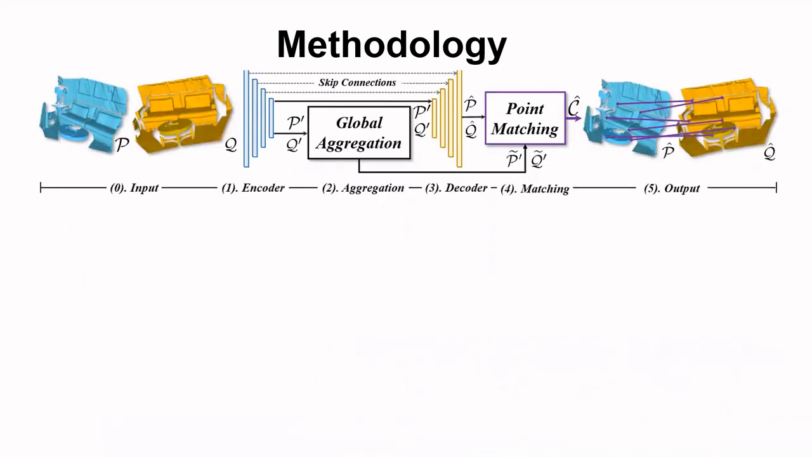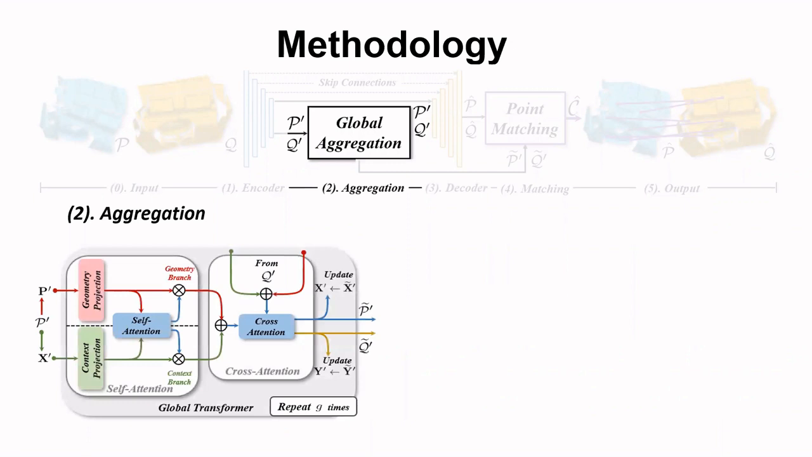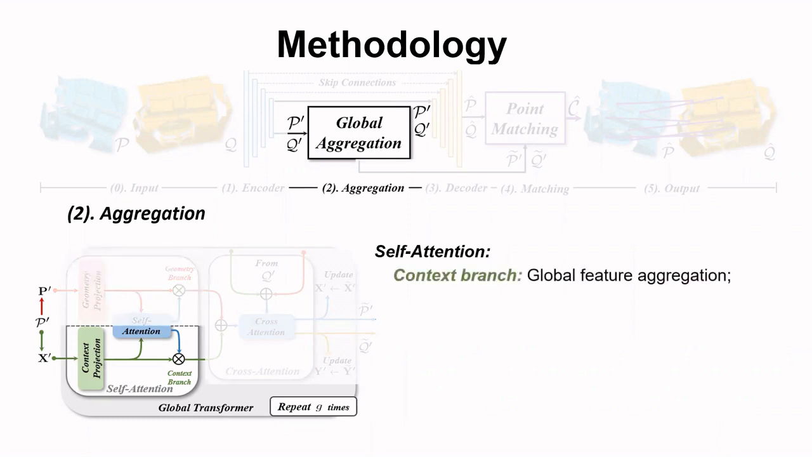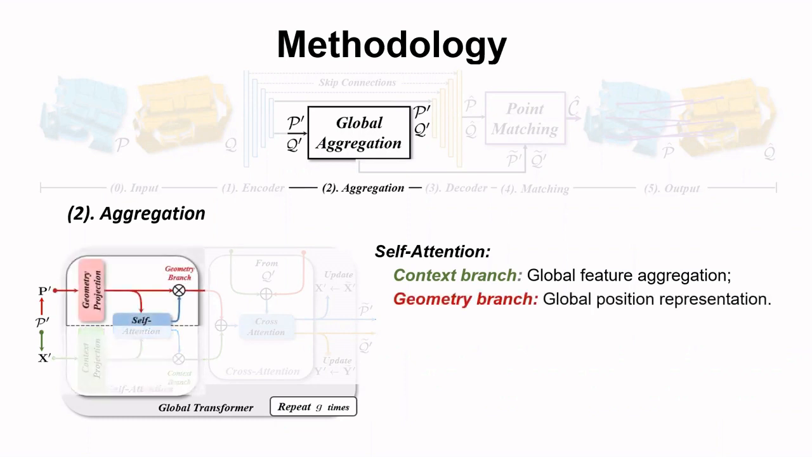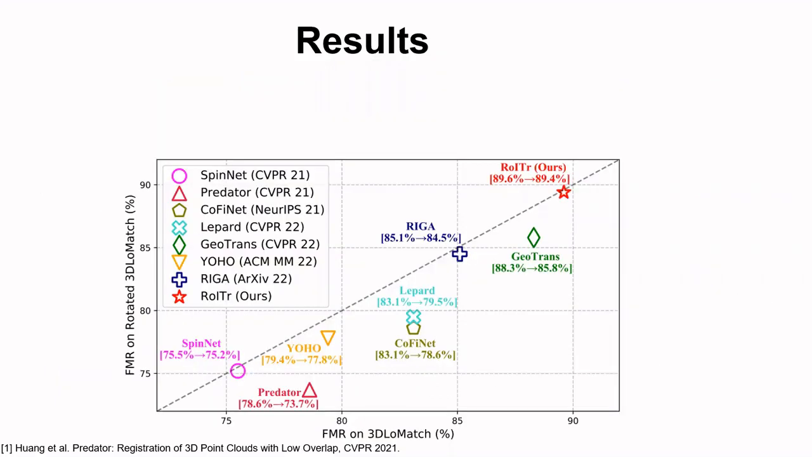For the global aggregation part, we propose a novel transformer architecture. More specifically, it stacks several global transformer blocks, each with a self-attention module and a cross-attention module. The self-attention module consumes both the learned local descriptors and raw 3D positions. It has two branches, where the context branch takes charge of context aggregation, while the geometry branch leverages the raw 3D positions to learn a rotation invariant global position representation. The cross-attention module takes both the fused context and the rotation invariant global position representation and fuses cross-frame information in a position-aware manner.